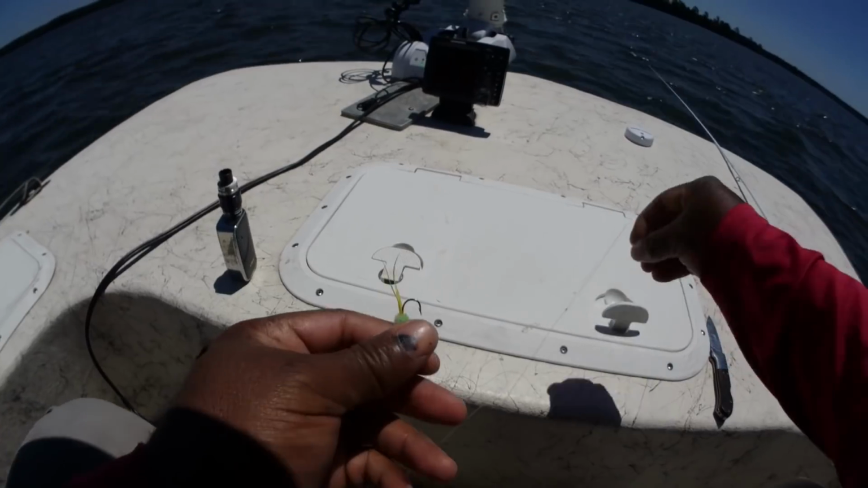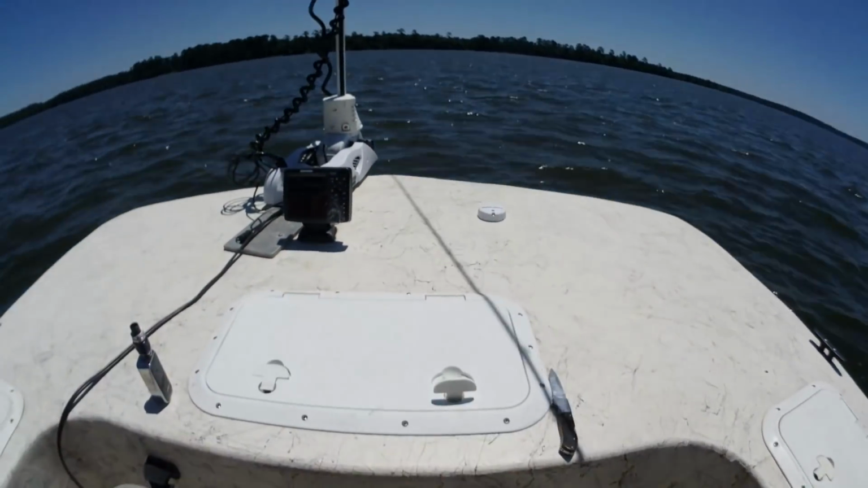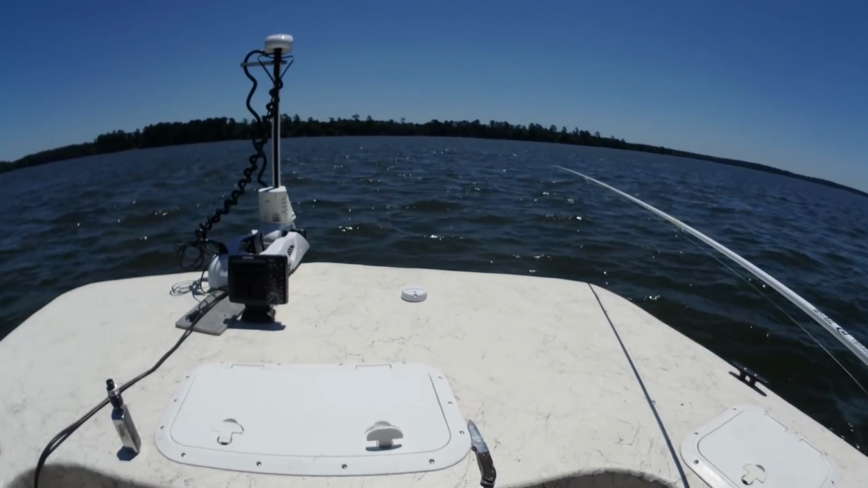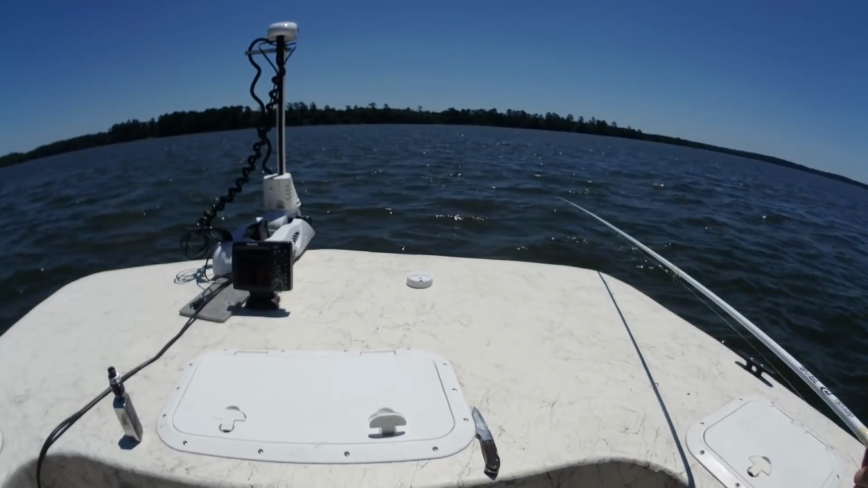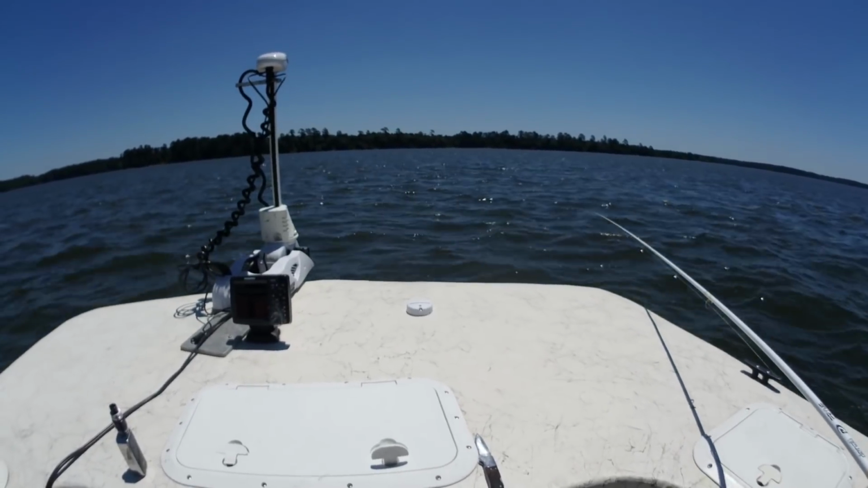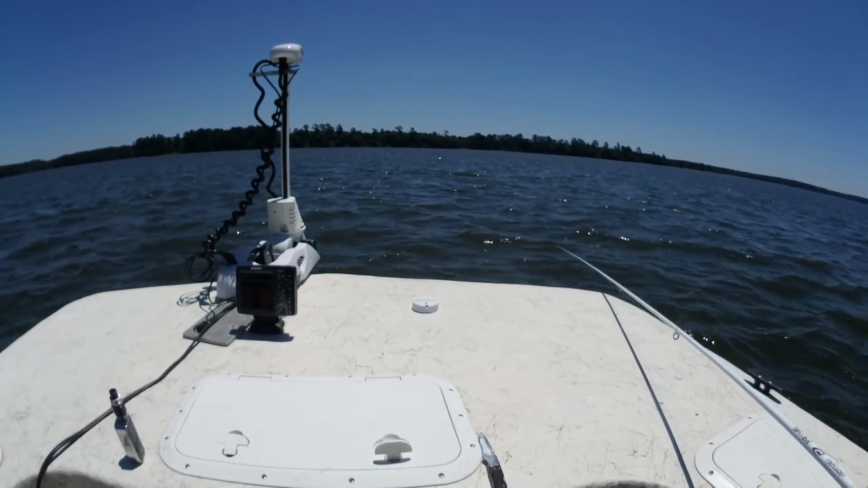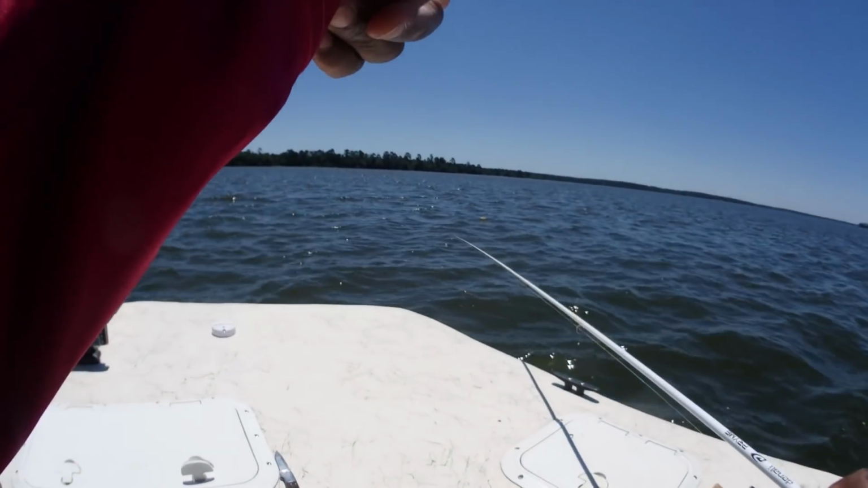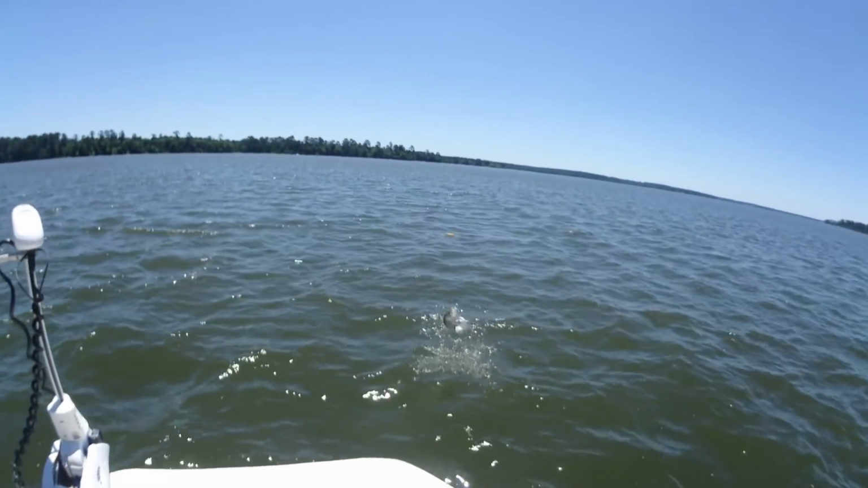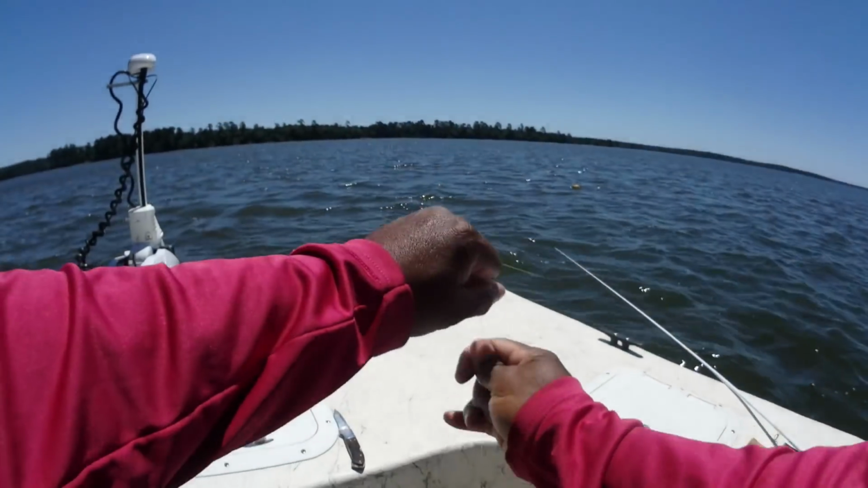So the wind is switching directions and I'm losing. Probably need to reposition my marker so I know this pile is not very big. I don't make them very big, so I got that marker. There we go. So if I get in the boat. Get in the boat. Yes.